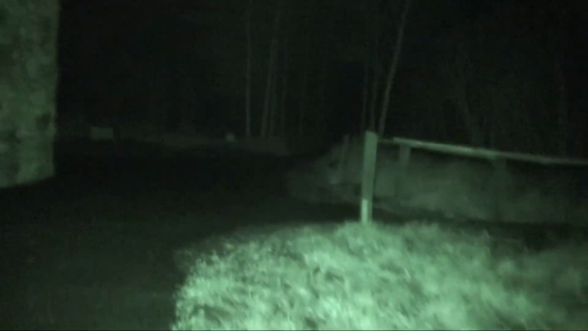I'm going to go over this way. I'm going to go across the, it's like a bridge, but it's not water that's underneath. It's just swampy ground. You wouldn't go too far in there, you know. Back into night mode.